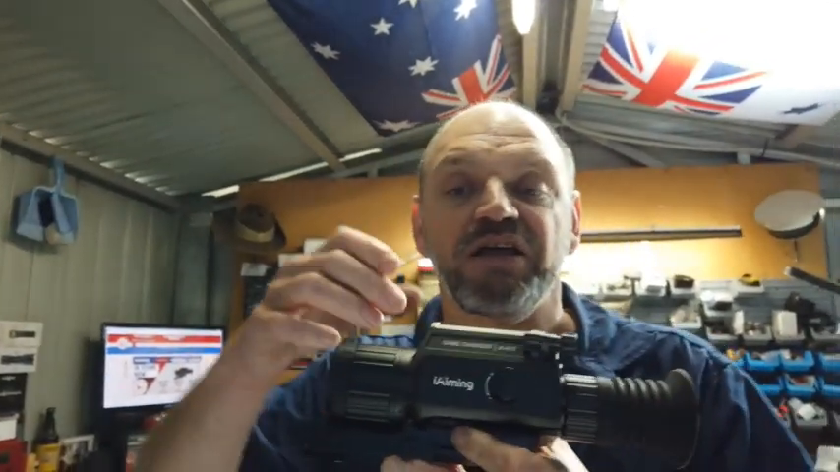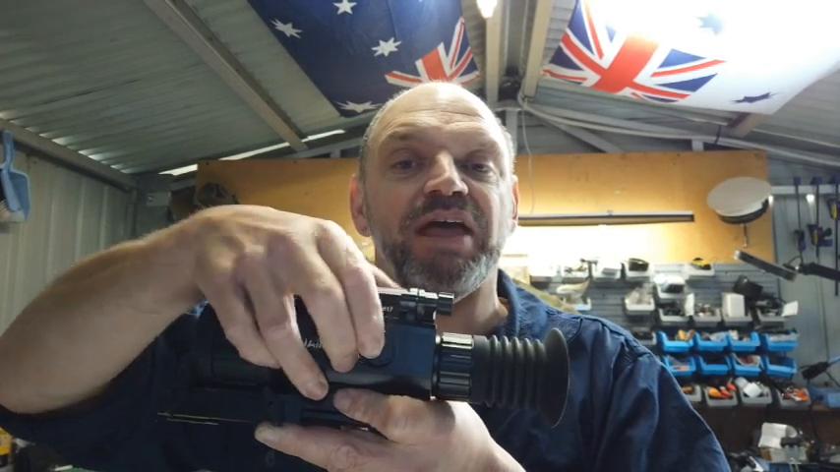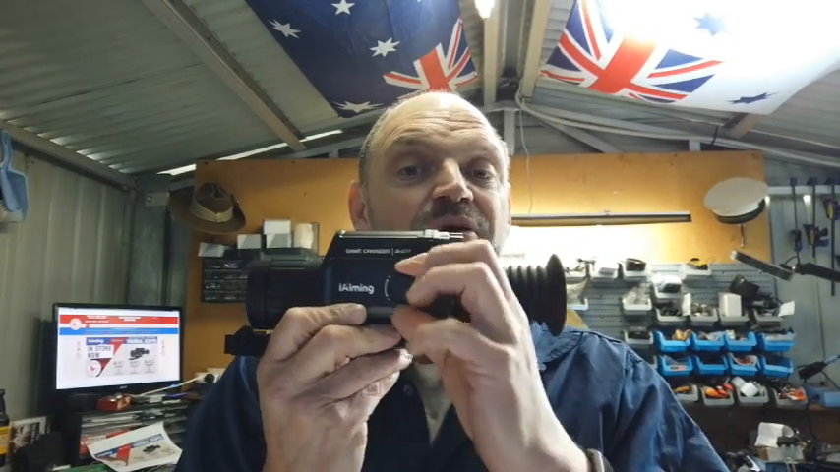Now finally, the button on the left hand side of the scope is the all-in-one control button. So it has a center button, and then on the outside of it is a scroll wheel. So you use that to turn the scope on, select through the menu, zoom in, zoom out. Pretty much everything that this scope can do is done through the on-off button or the scroll wheel.